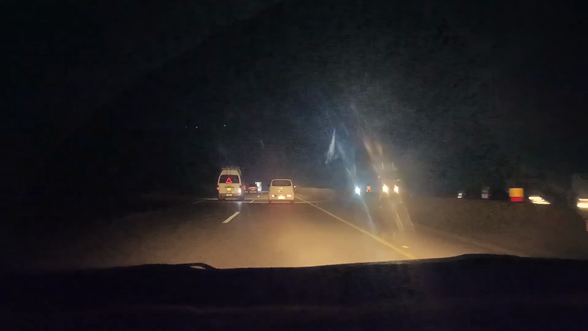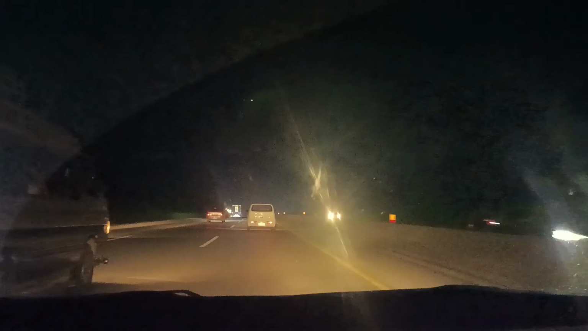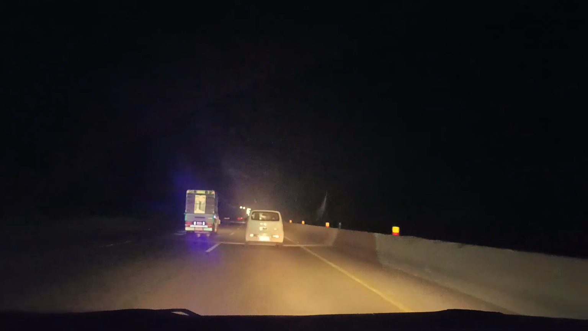I remember we used to travel on the GT road. The traffic on the GT road is quite chaotic. It is disorganized. It is not so easy, not so pleasant at all to travel on the Grand Trunk road. But as far as the motorways are concerned, it is really very easy. It is safe, it is comfortable. It saves time.